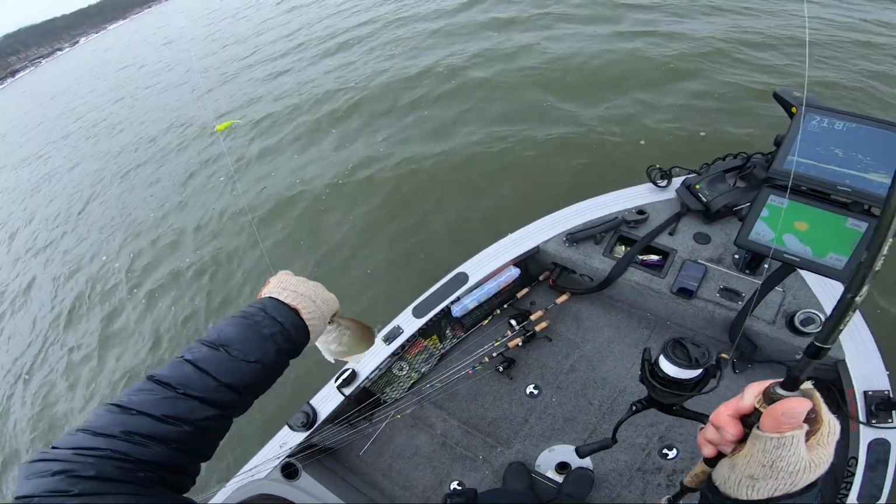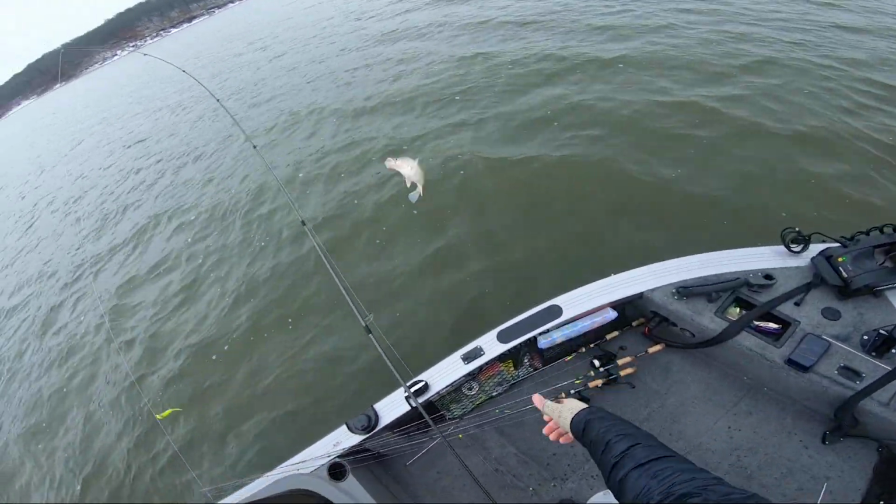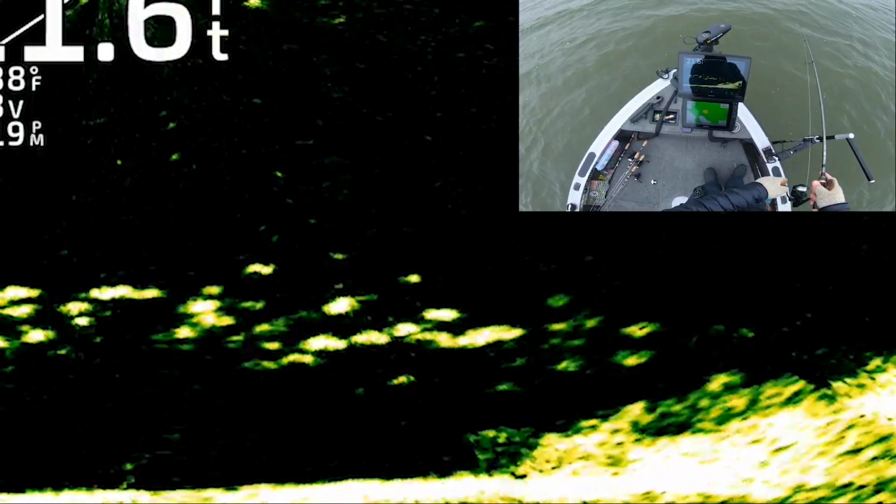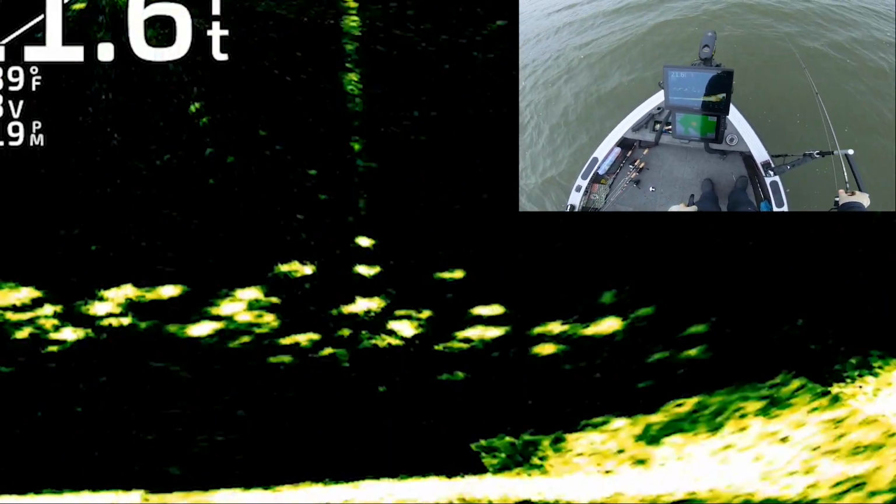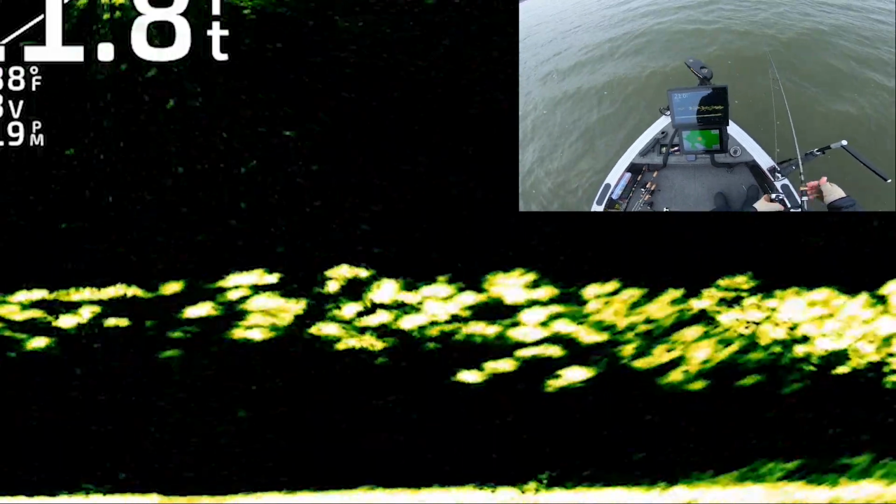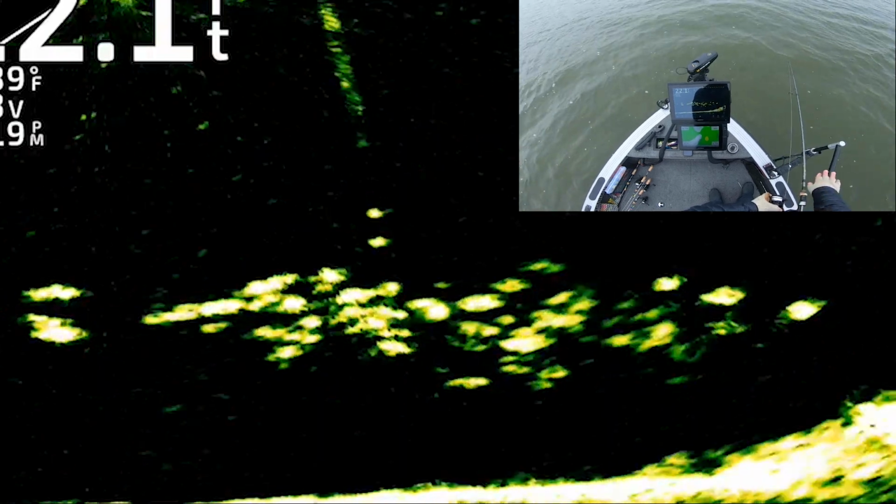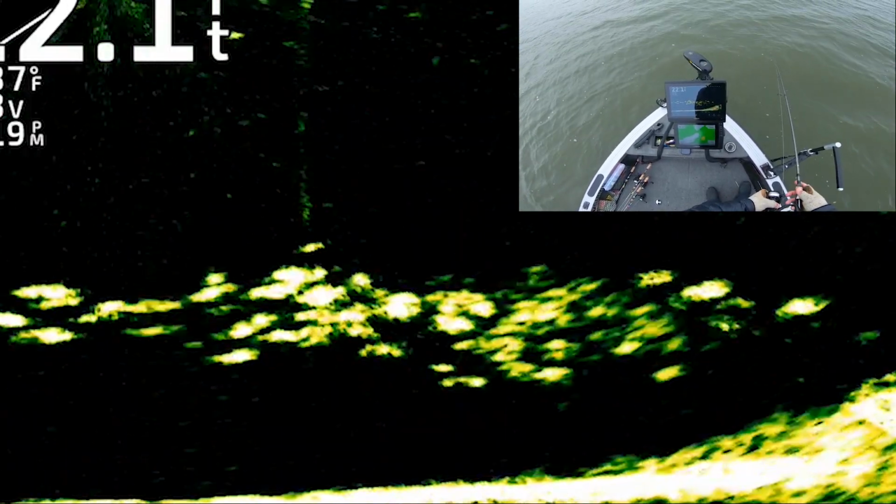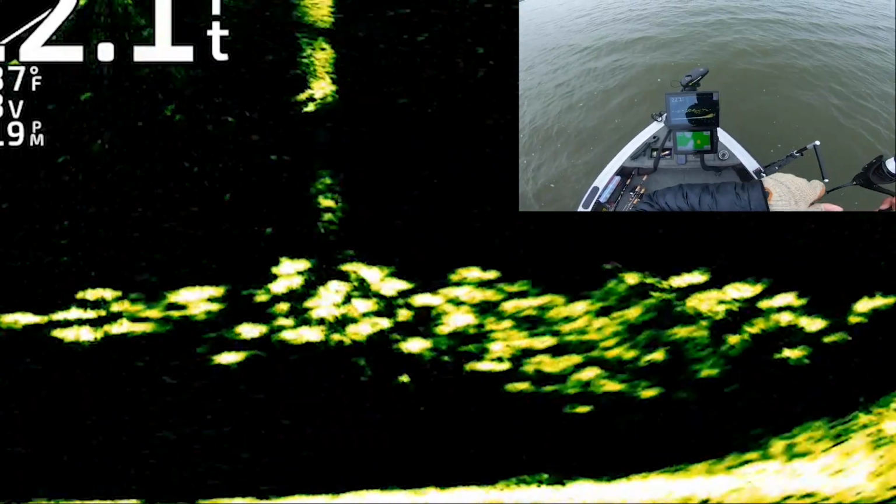Another good keeper, not a giant, but a good 10.5, 11 incher. Doesn't get any better. That school is now kind of shifted just a little bit off to the left here, so I'm just gonna jog my Tarova to the left 5 feet, get back over the top of them, drop it right in. They don't seem too affected by the trolling motor today because we've got a little bit of northwest wind. Here he comes. Got him.